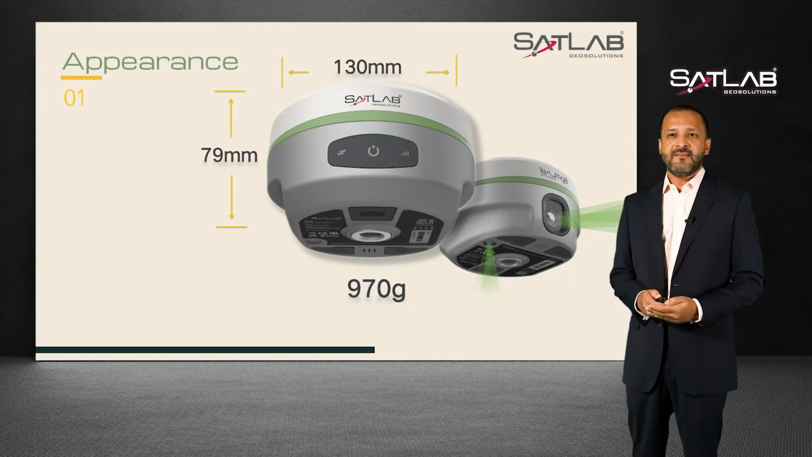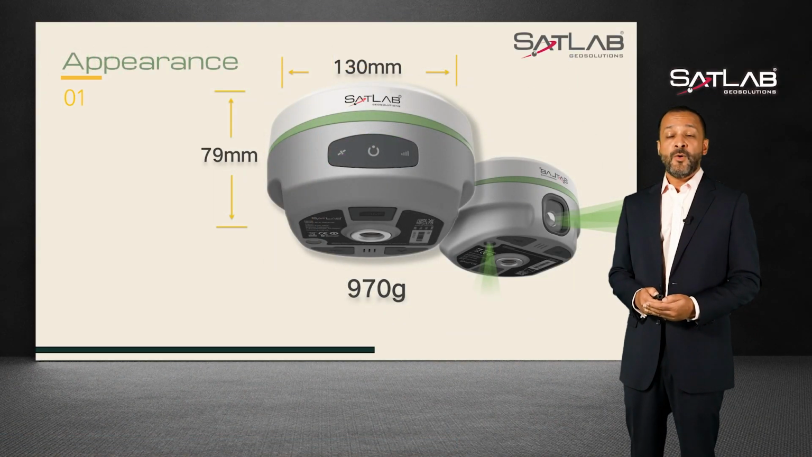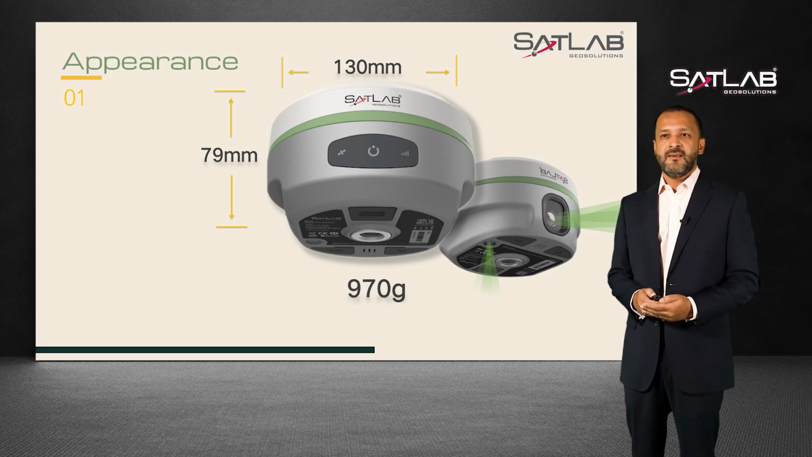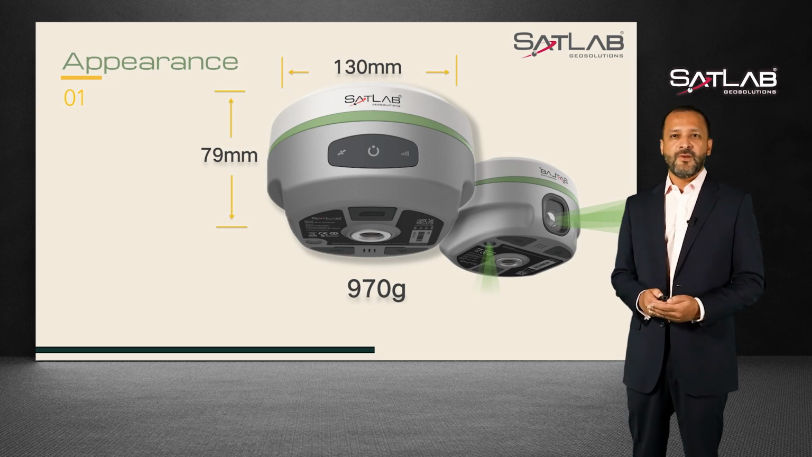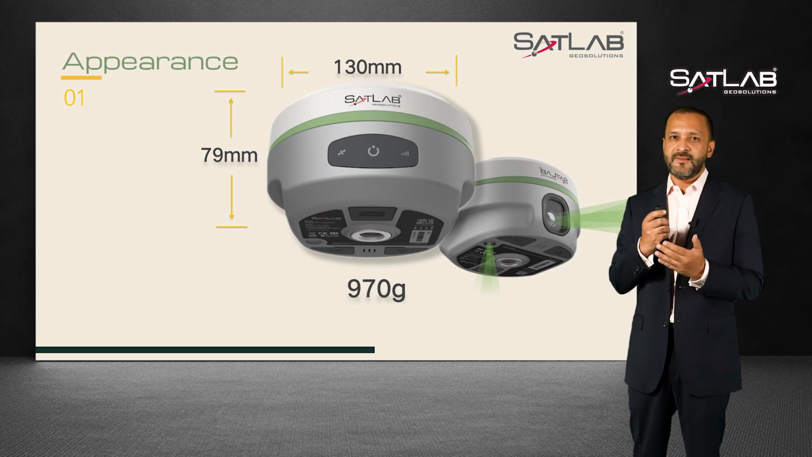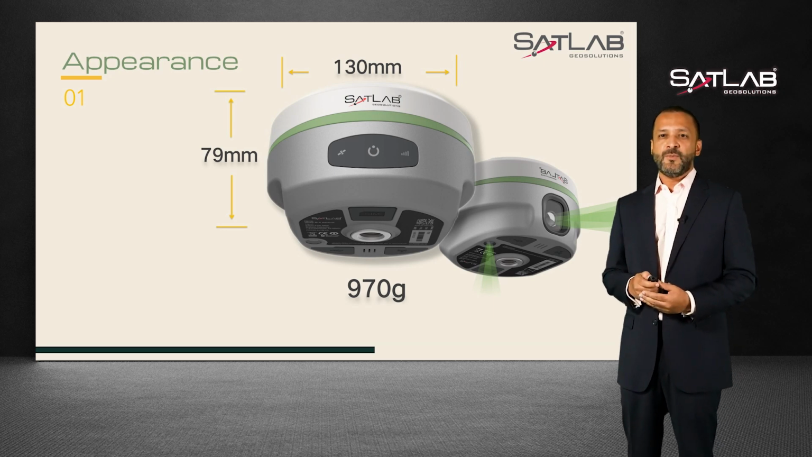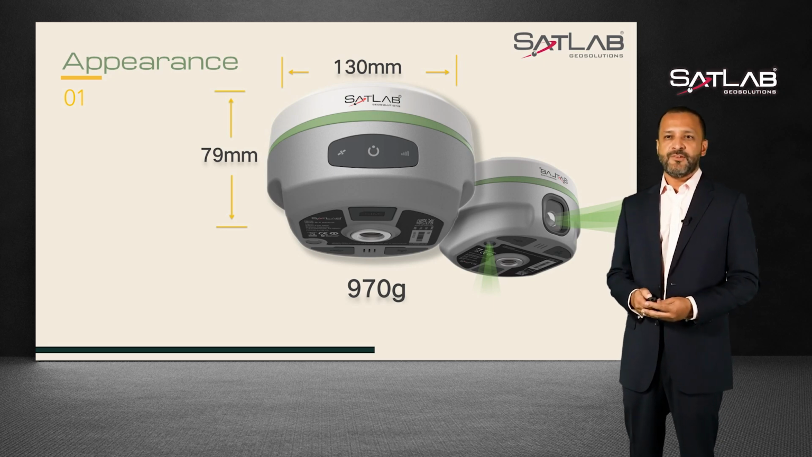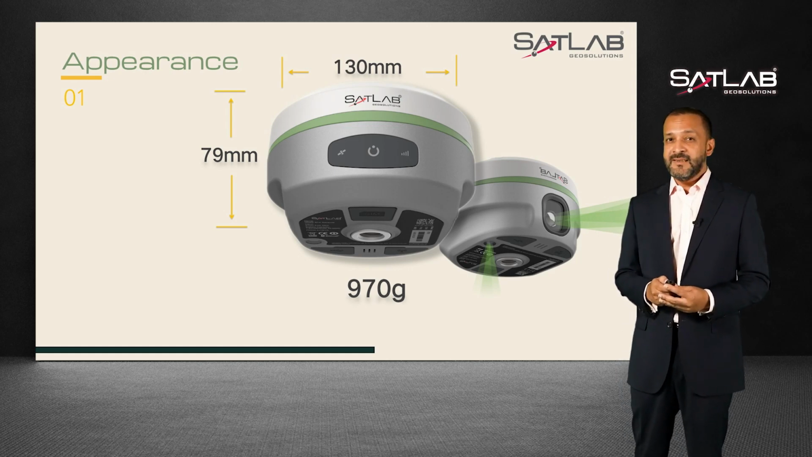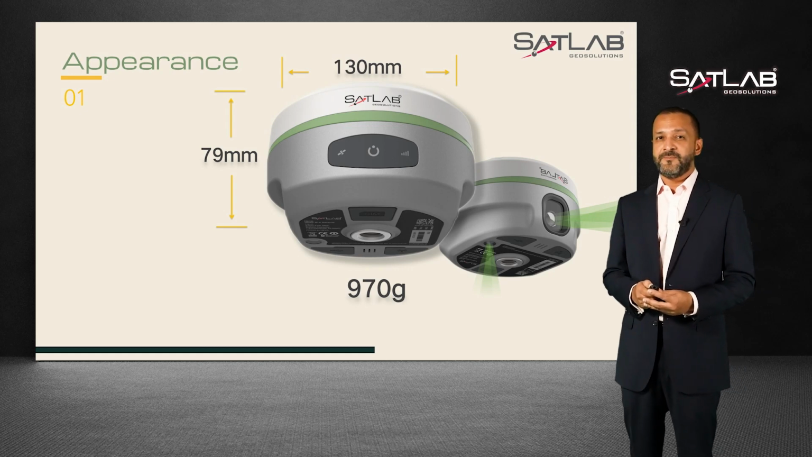Its lightweight magnesium alloy shell, weighing in at only 970 grams with the internal battery, makes it extremely light and convenient to carry. We also have an NFC function on board which allows connection between the antenna and the controller just by a single tap. Also known as one-button functionality for every operation, for a seamless, easy-to-use operation, and battery life of approximately 14 hours, making it very reliable in the field.